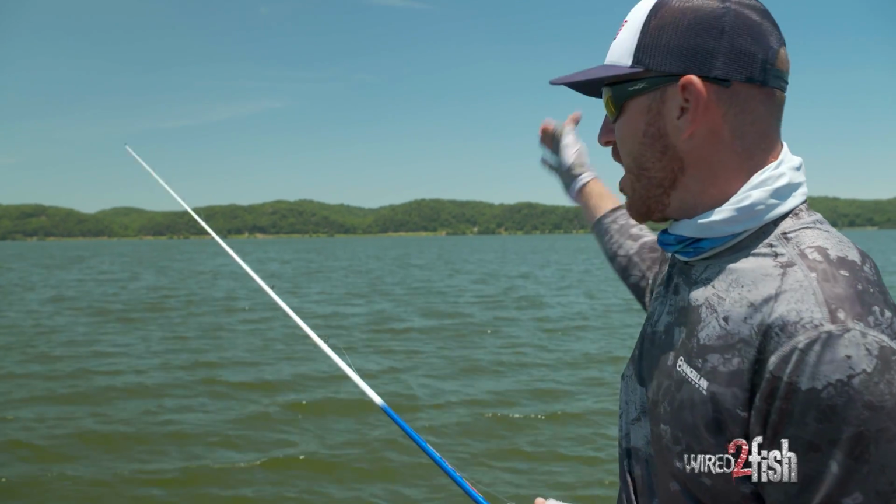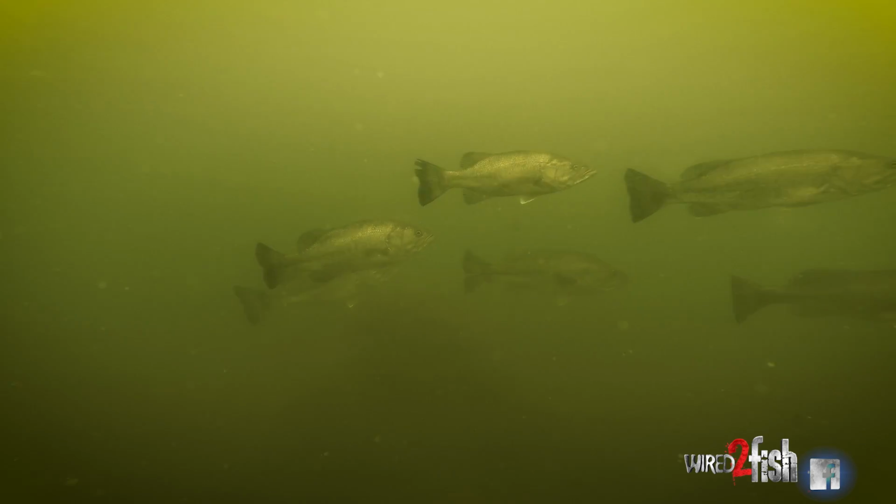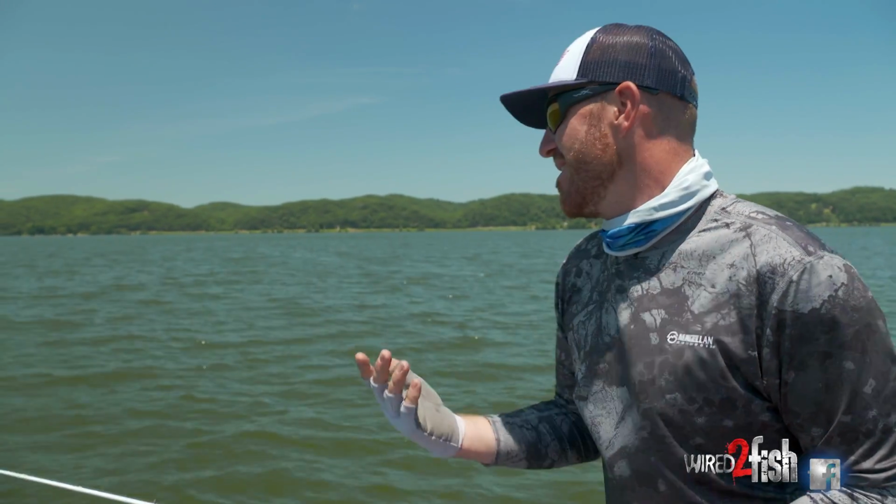I truly feel like there's 100 bass sitting right there, and I can't get them to bite anything. You would think you just throw a baby shoe in there, hook it on a treble hook, and throw it out there and you get a bite. It's not that easy.